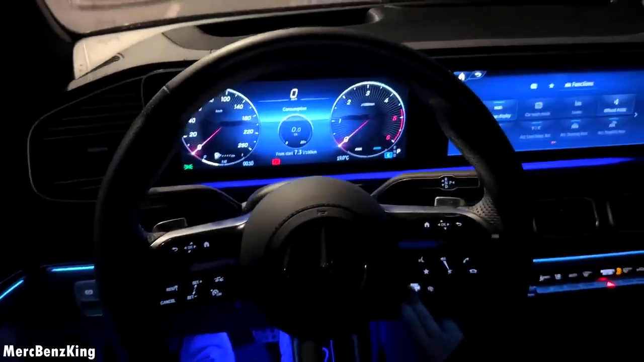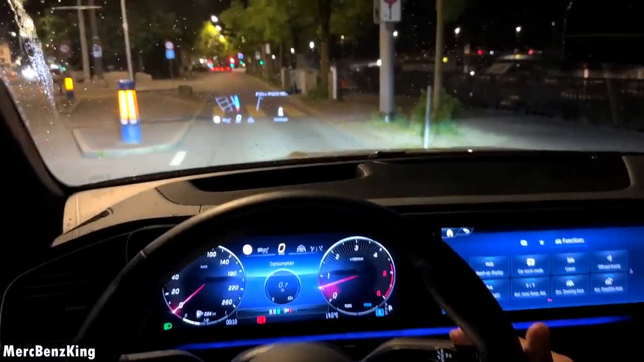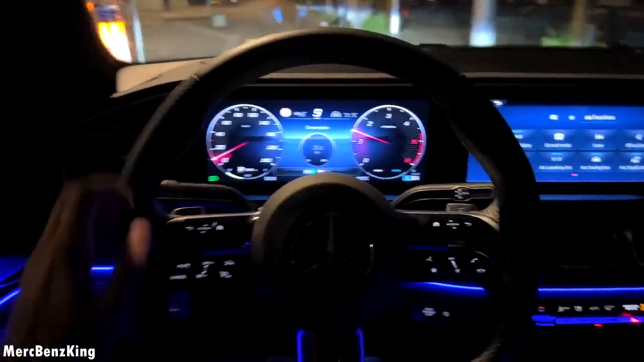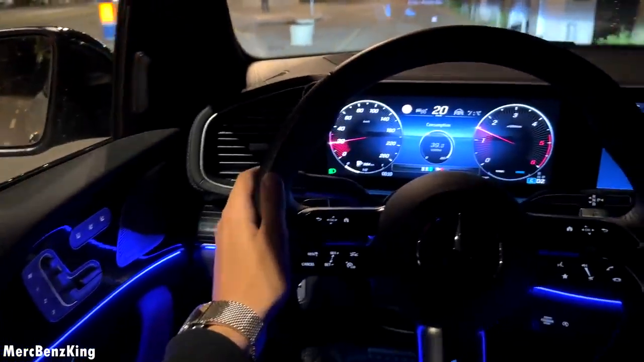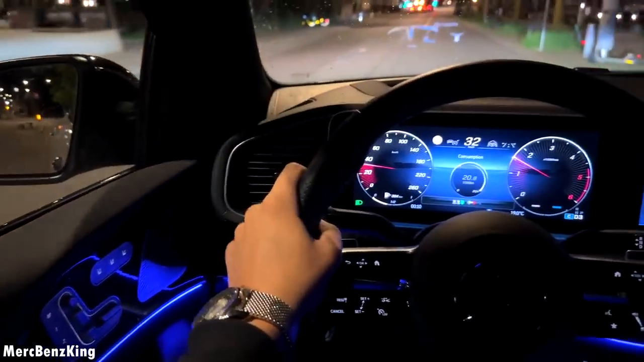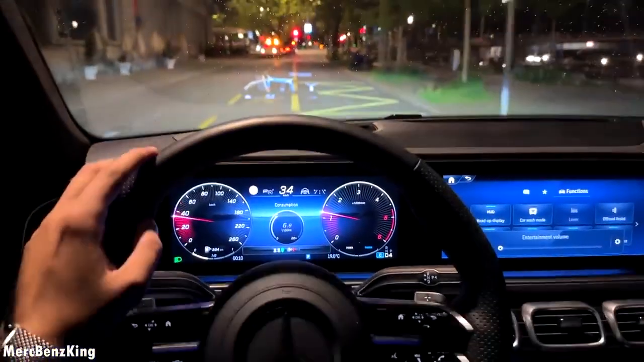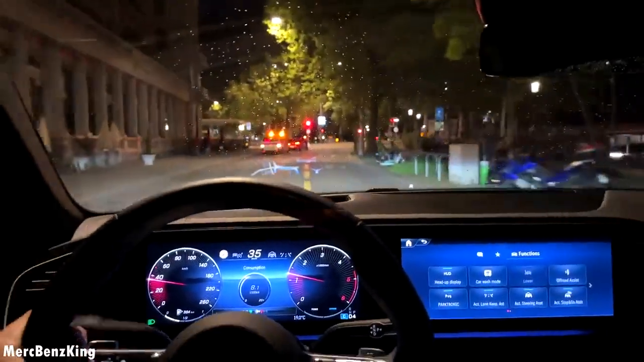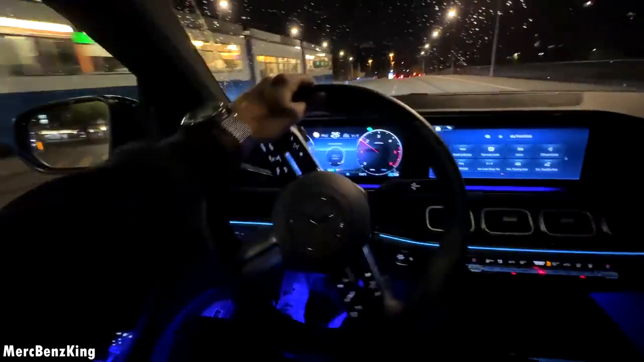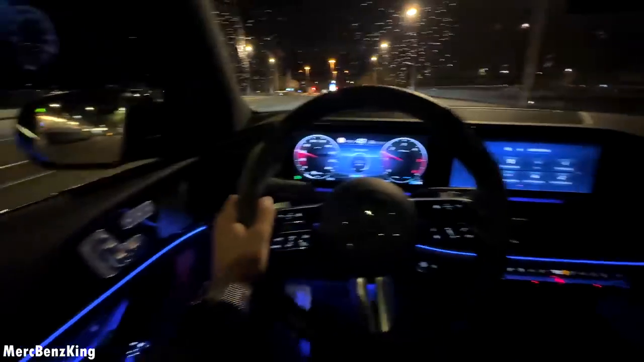So guys, let's start the engine of this beast, and I will put it into drive. There we see the beautiful laser beams, and let's go. I say beast because it has a staggering 750 Newton meters of torque, which I find amazing. So let's take a right turn and I will show you the driving characteristics of this beautiful coupe.